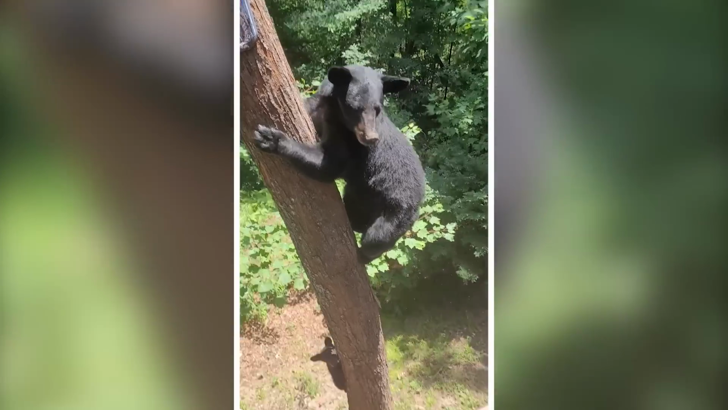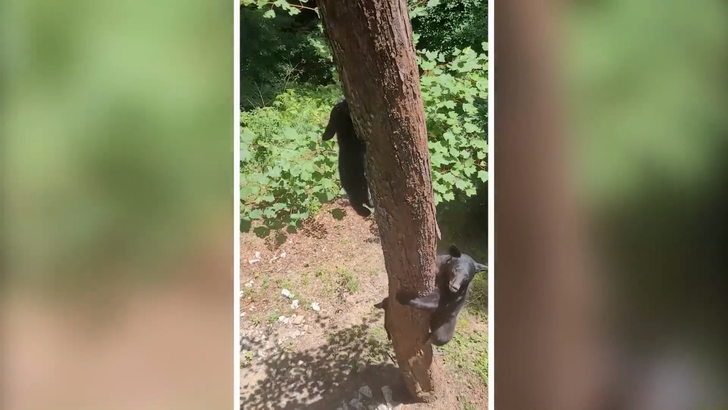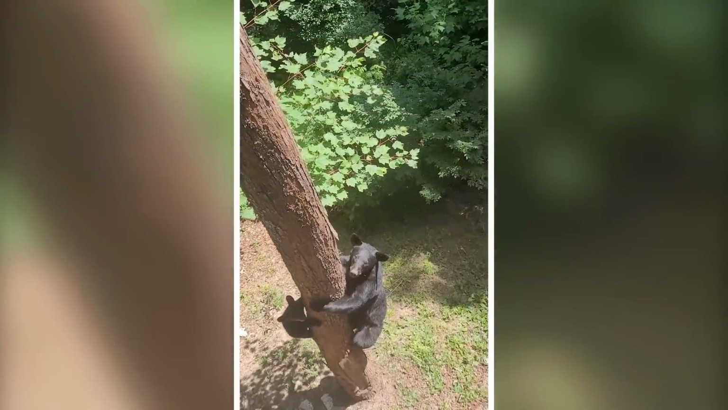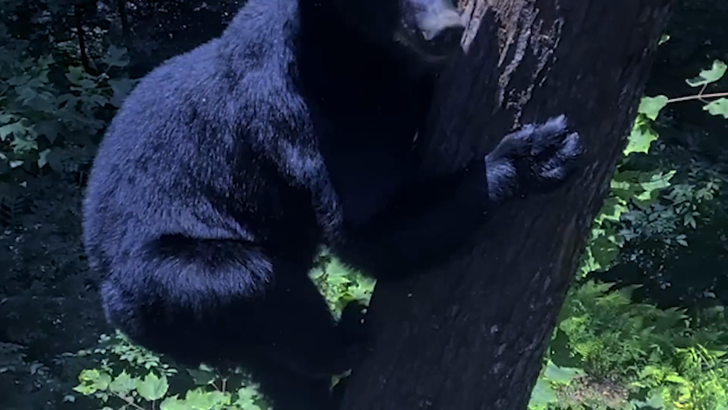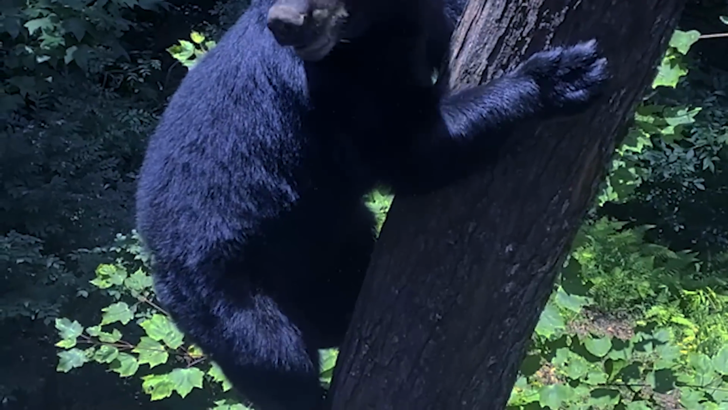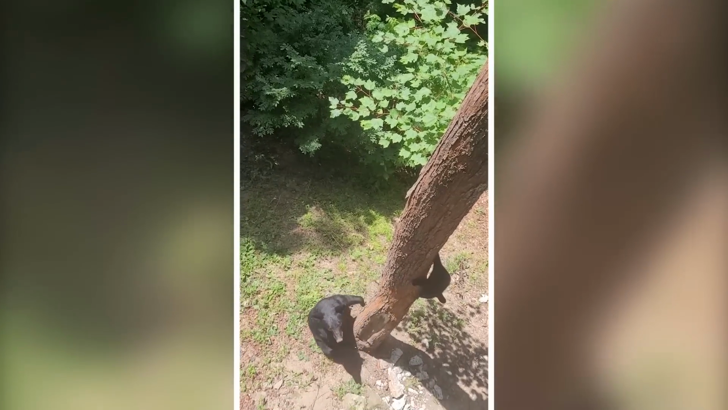But things take a turn when 2 adorable cubs appear and the bear's protective instincts kick in. Witness the intense standoff and see how this fearless hero manages to chase the bears away without a scratch. A truly astonishing display of bravery.